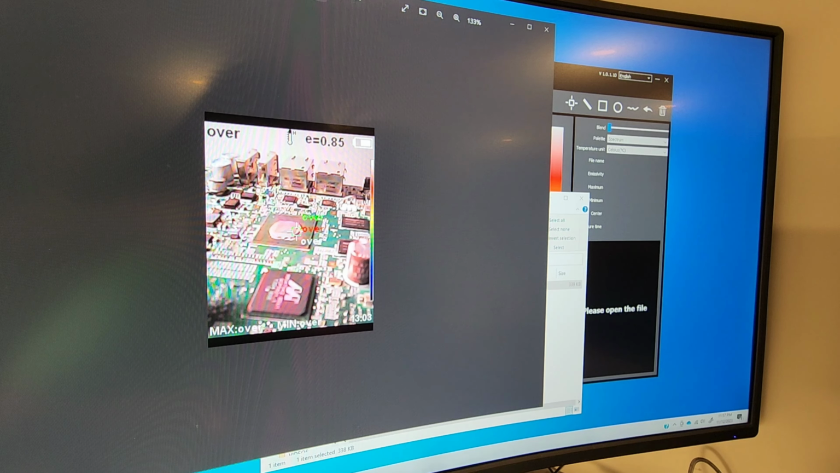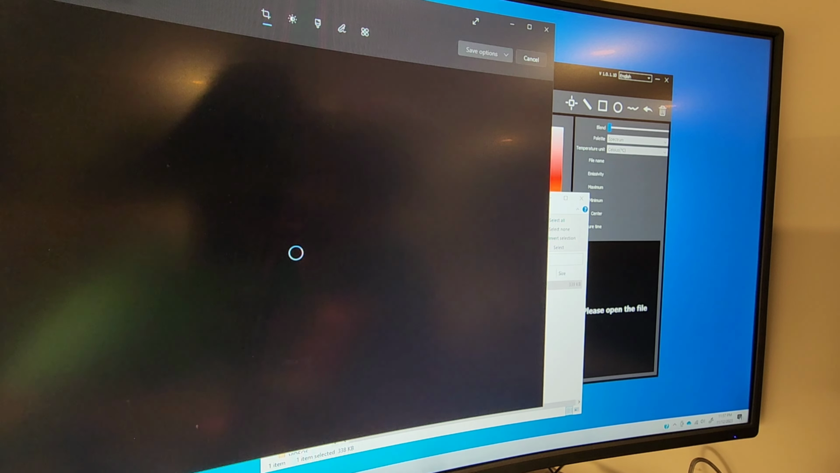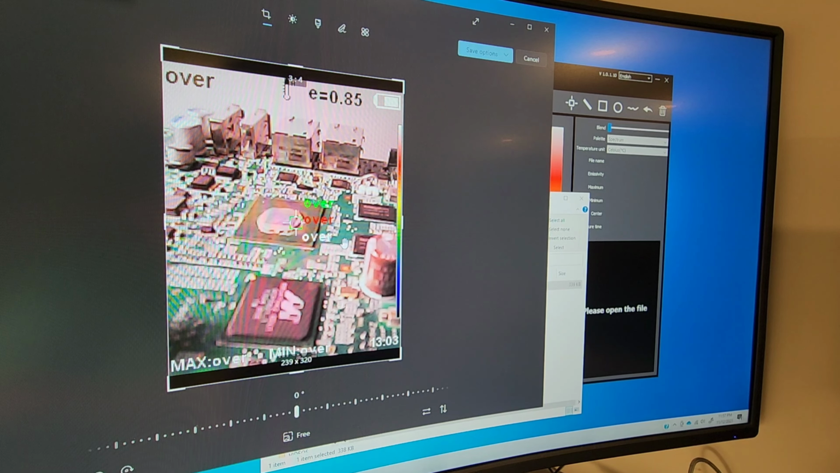From here you can do what you want. You can manipulate, you can change, you can change the sizes, you can add, edit, the whole nine yards. So yeah, do what you want with that thermal image because the KAIWEETS software is just that good.